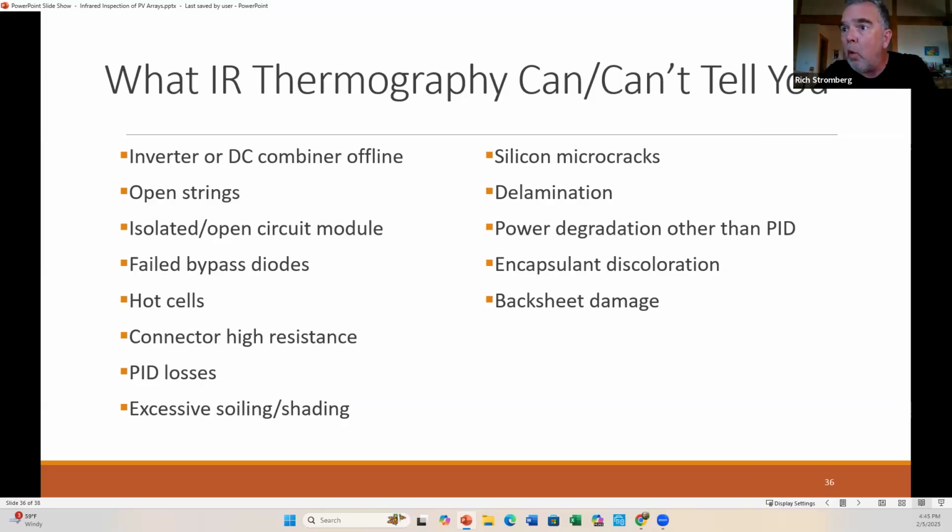To sum things up, what you can and cannot detect with infrared thermography: you can certainly see when you have inverters or DC combiners of many strings coming into a certain box.